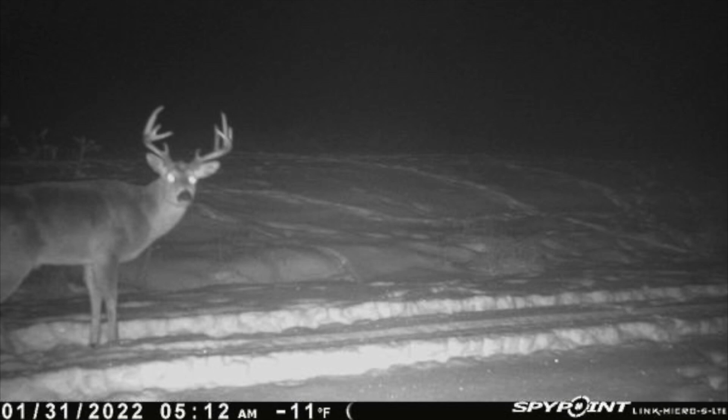So these bucks have a nighttime bedding area that's close to the fields, right on the edge of the field so they can get up and eat. But during the daytime, they have different bedding areas for daytime hours. Must be deeper in the woods or somewhere that they can hide a lot better. So 2 different bedding areas.